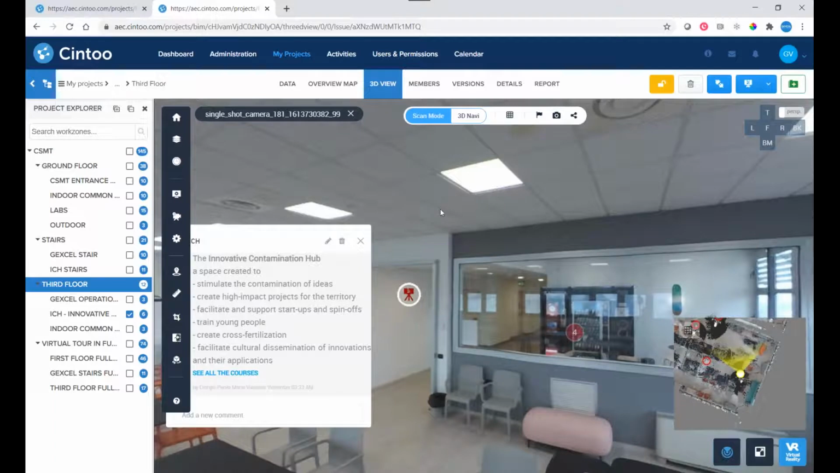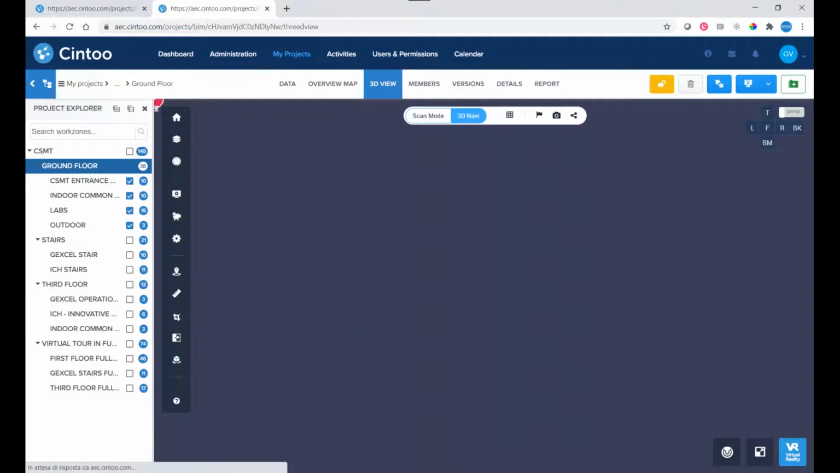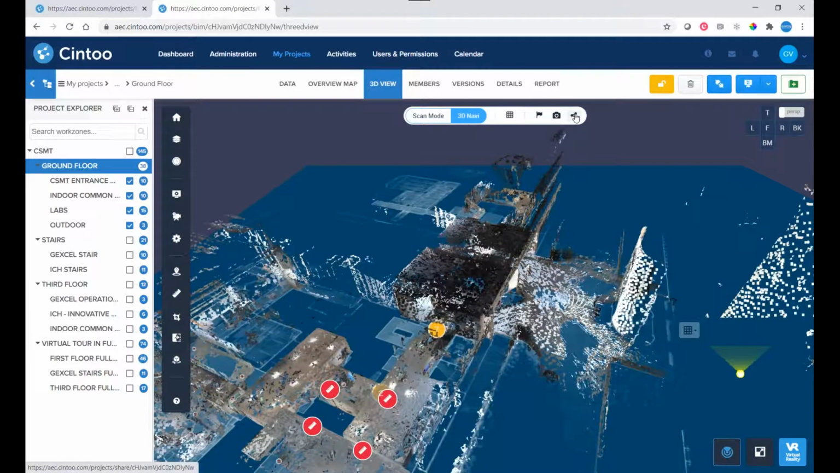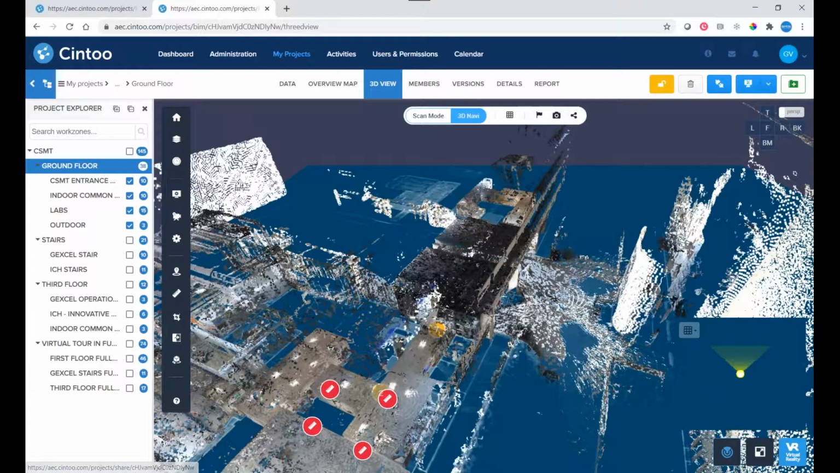So it's not some kind of PDF that you can only deliver, but it's really an interactive PDF. And the other interesting thing is that, of course, you can share the project. If, for example, we want to share the ground floor, we can go to the sharing option.